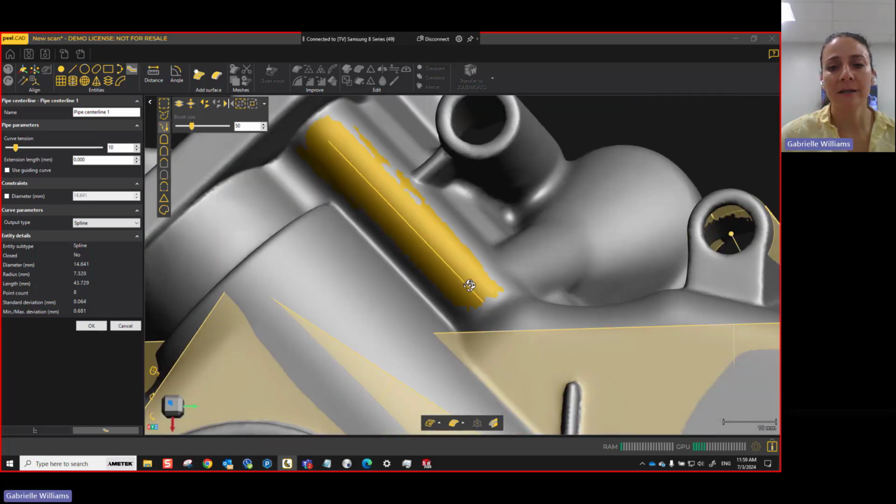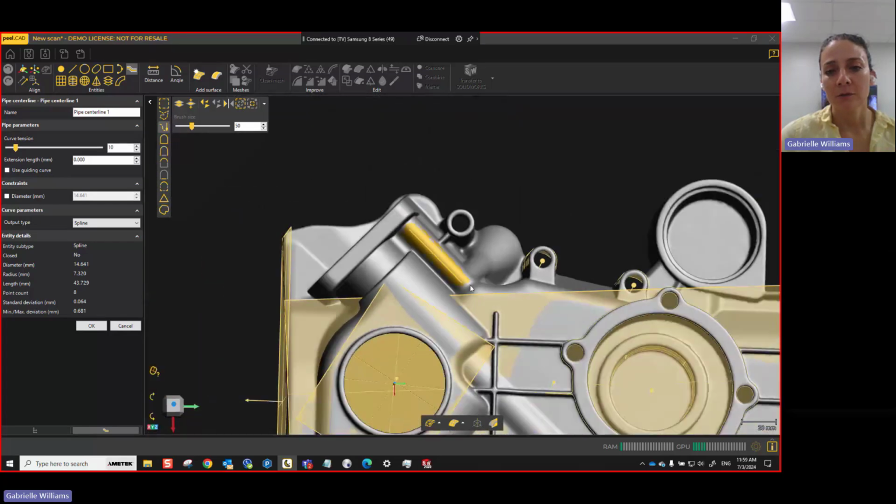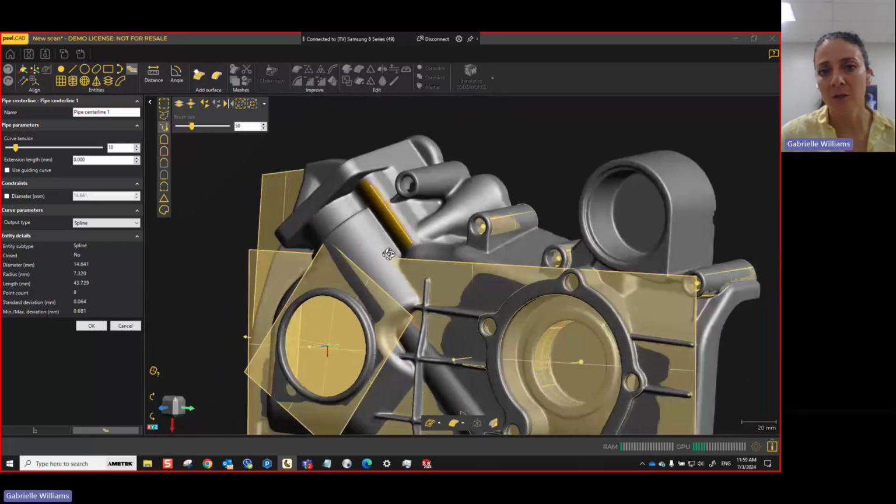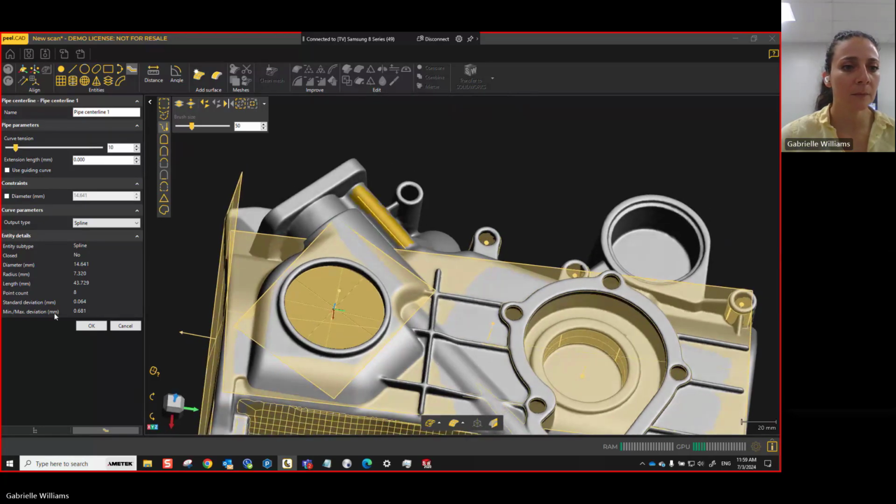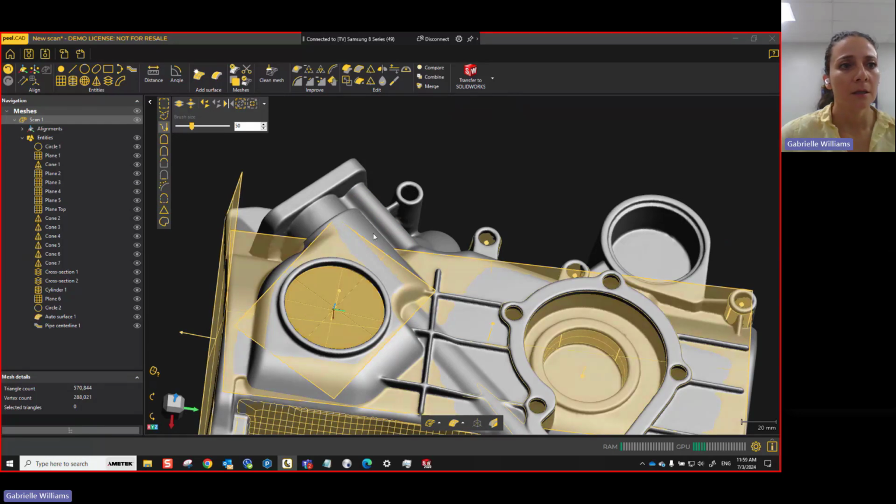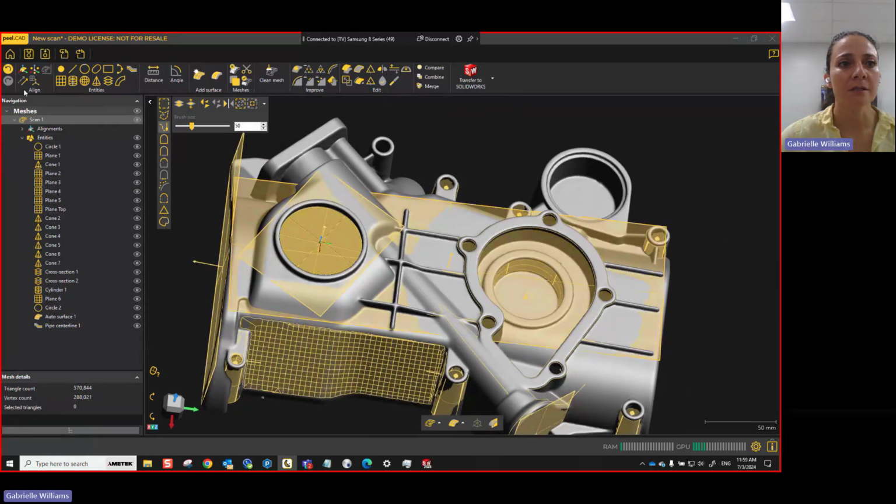But this is now giving me a pipe center line. This is a very simple pipe, so not that big of a deal, but it's very, very useful when you have something winding around and you're going to need to do a sweep or a loft later on. I'll just click on OK. And that's it. I think that's the majority of your stuff here.